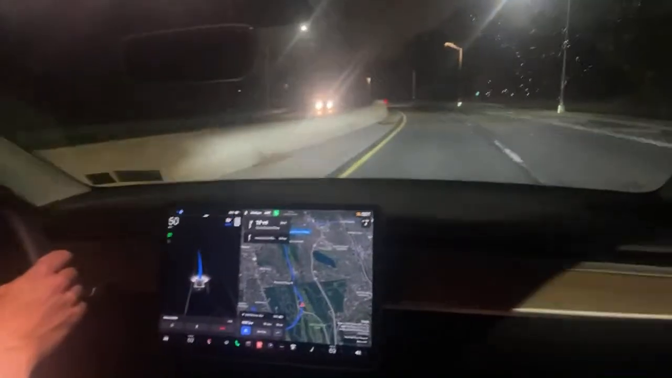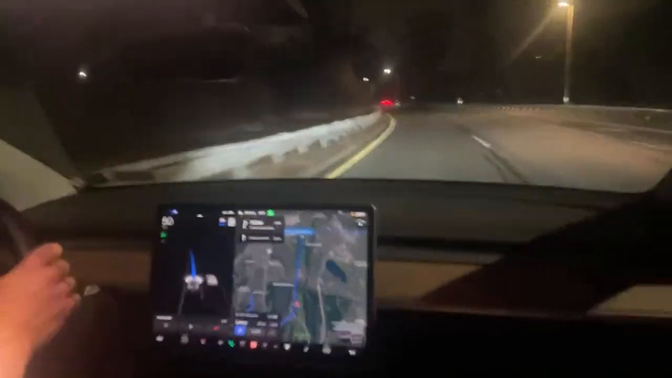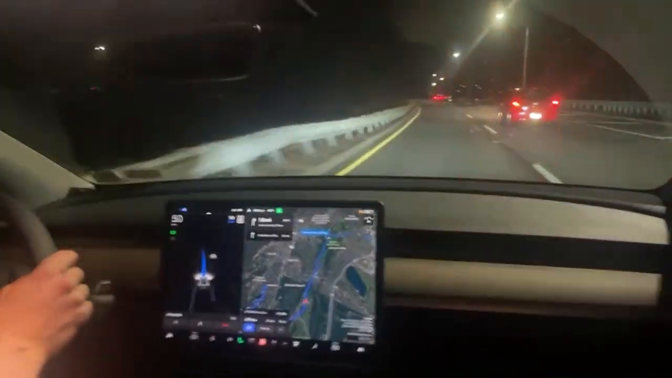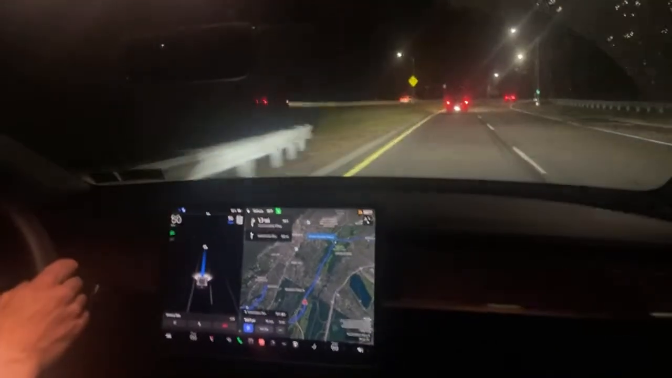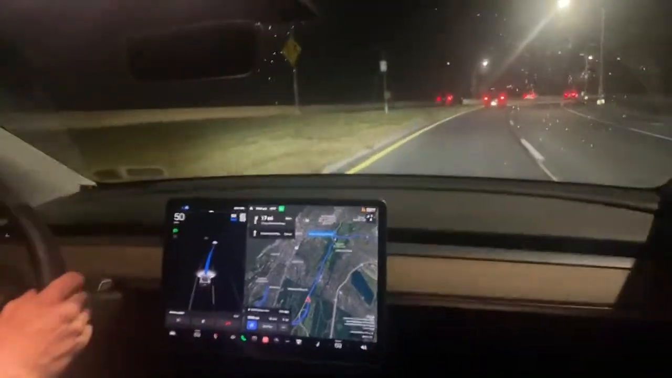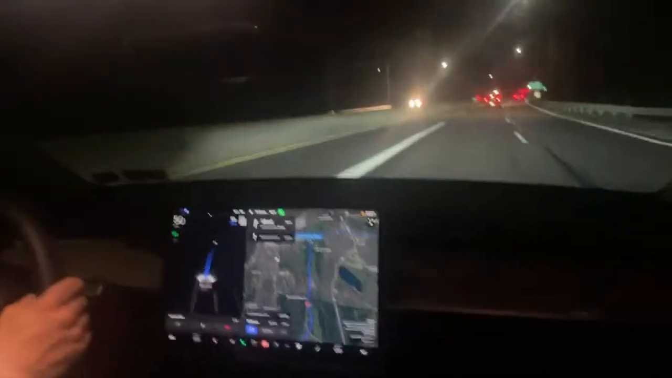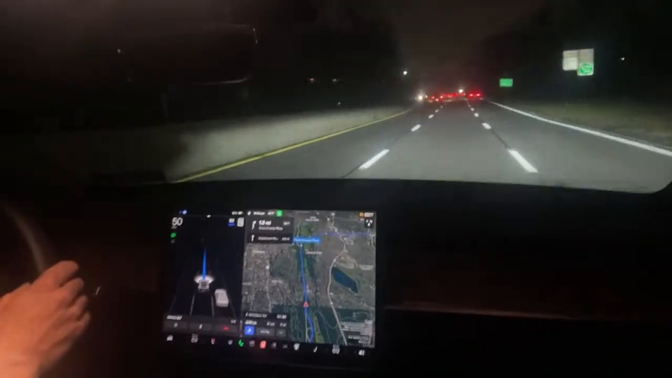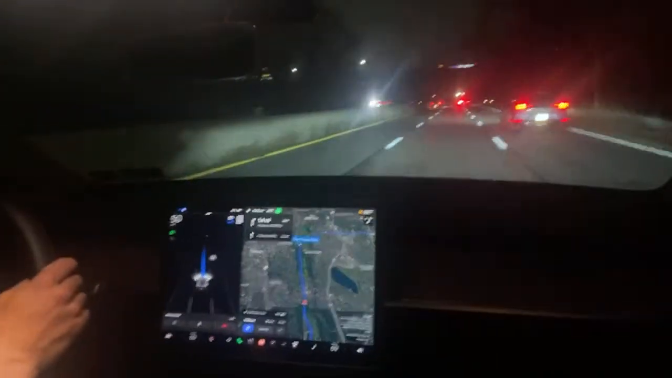All right, we're coming into a curve right here. I hope the camera isn't really too shaky. I know nighttime drives aren't really the best for video, but I'm trying to figure it out. All right. So we're 4 minutes into the video. We're 16 minutes away. It's a 20-minute drive.